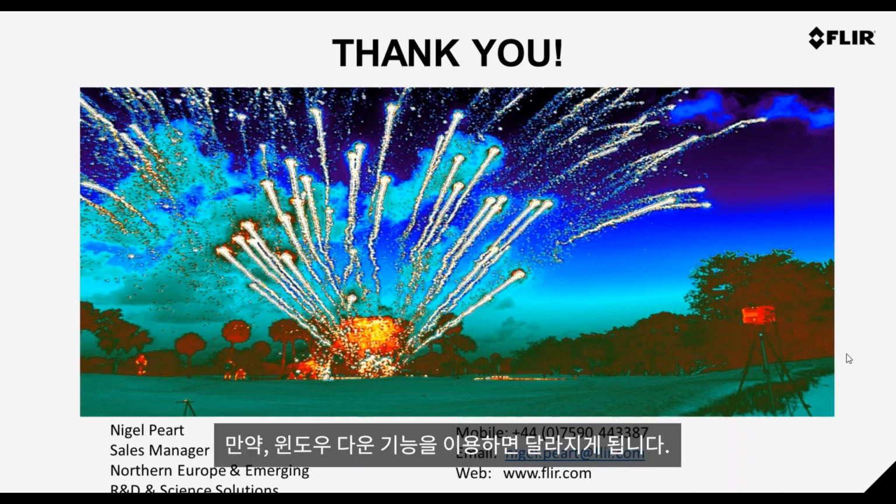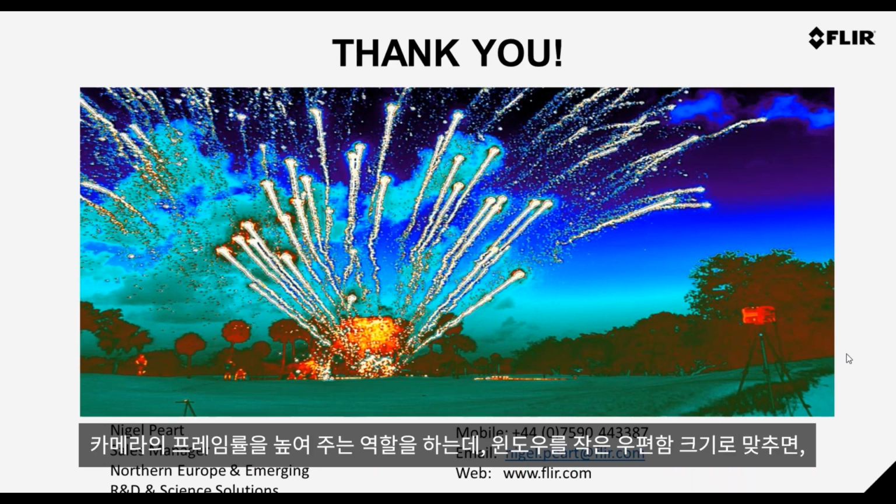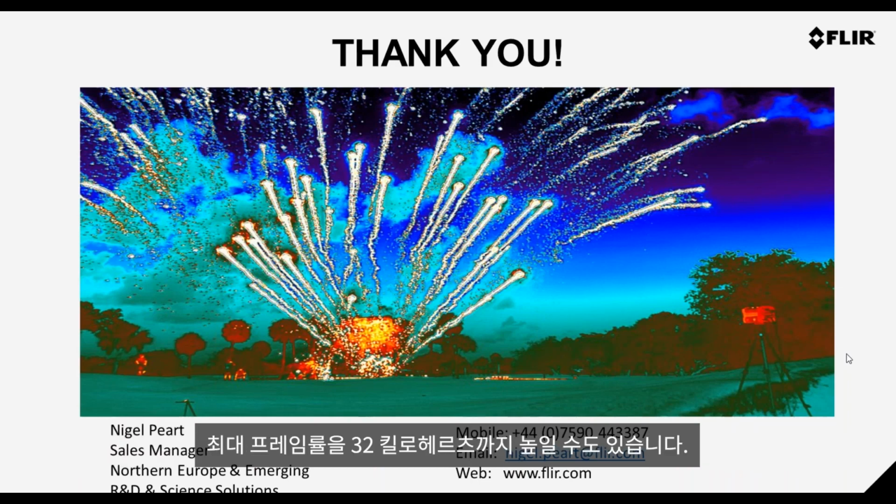Now that can be windowed down, and windowing is a method where you may reduce the size of the image using less pixels to measure from, but it allows us to increase the frame rate of the camera. And if we increase that down into a fairly small letterbox, we can reach the typical highest frame rates of around about 32 kilohertz.